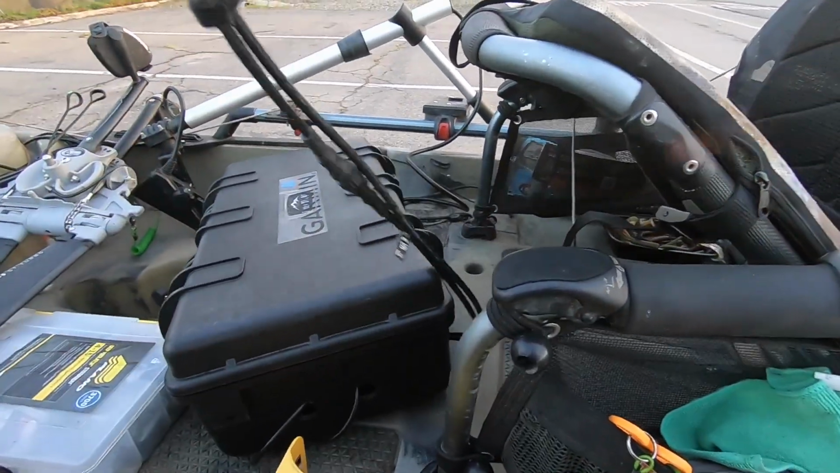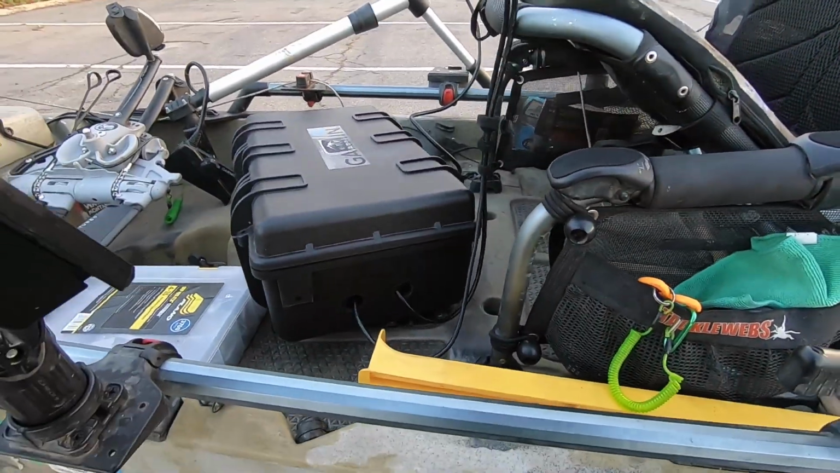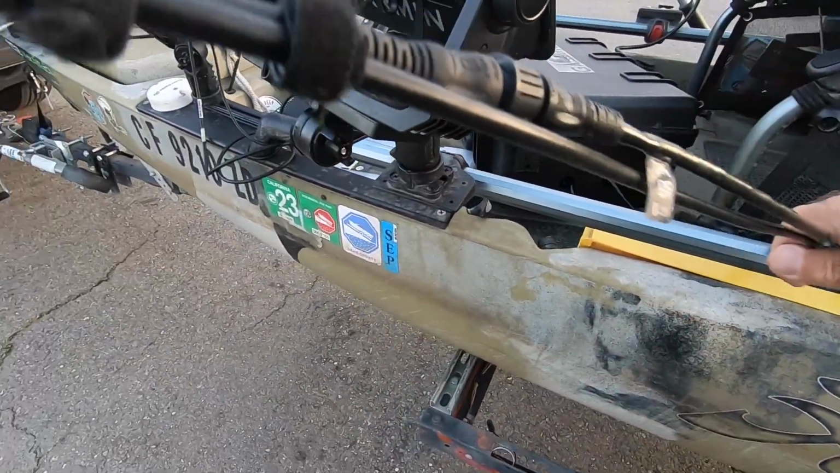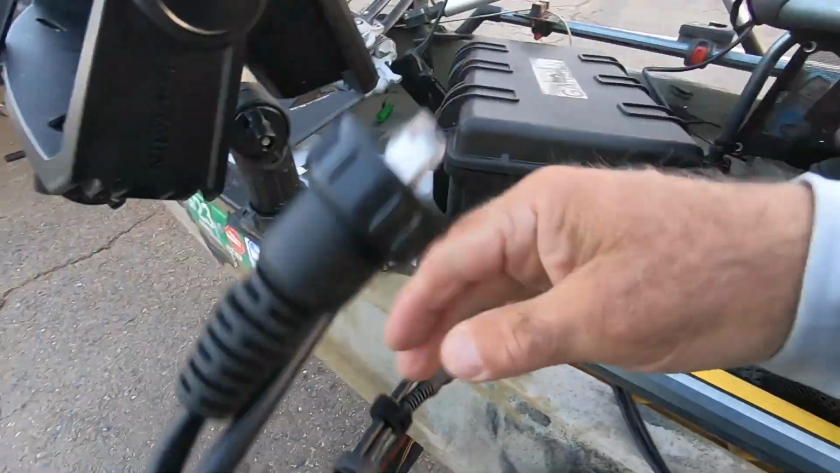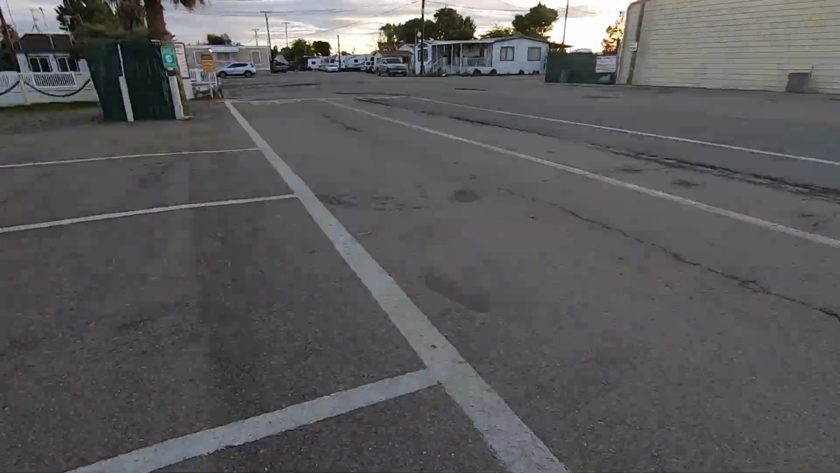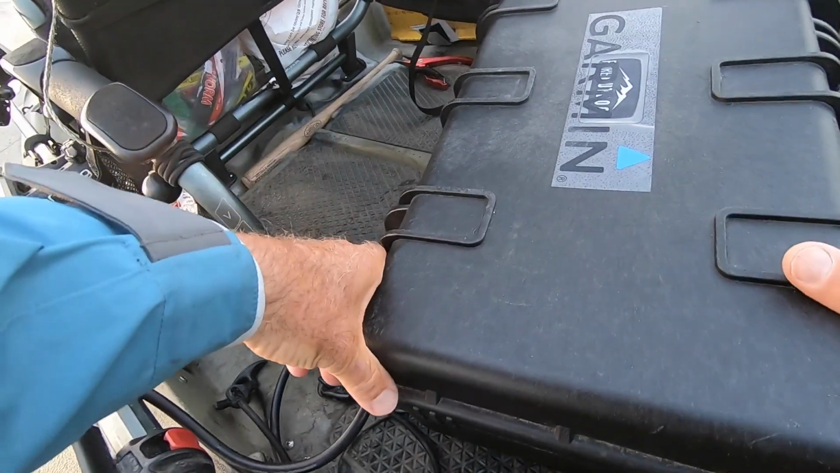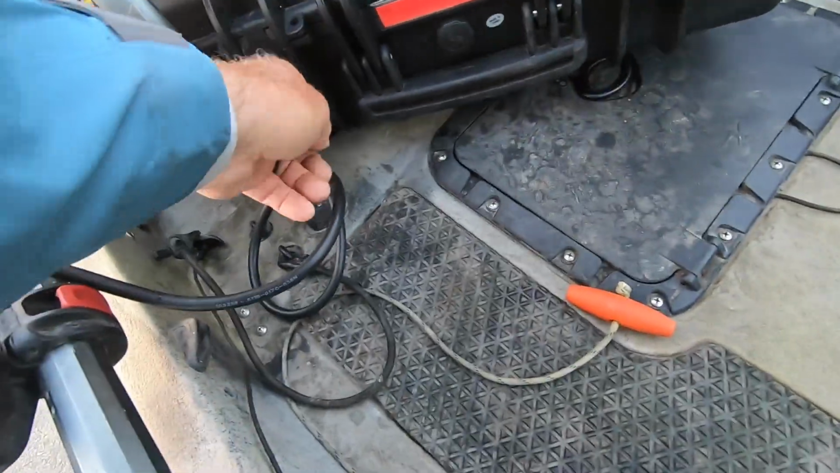All right, so what I do on the Hobie here is make sure the wires are pretty loose, and then just slide it behind the seat bracket, loop it a time or two over the H-rail, you know, and your boat's gonna depend on what you do. Come back around, make sure that nothing's in the way binding it, and then slide it in.